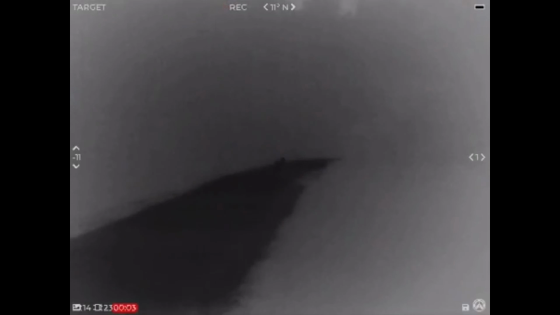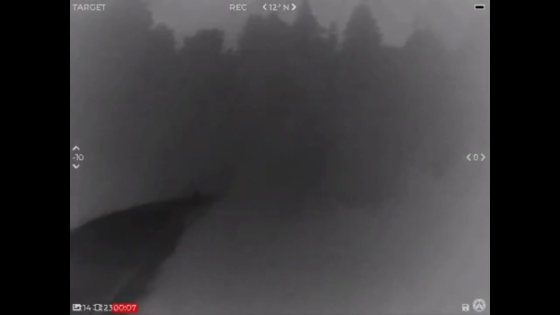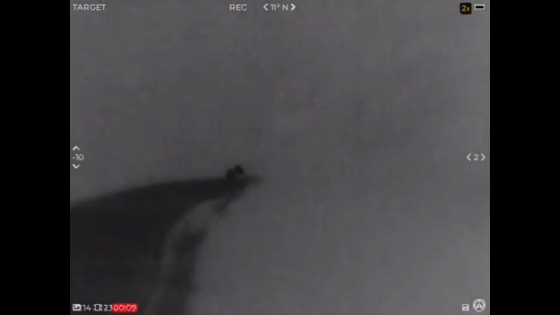Now, unfortunately, with this shot, I wasn't able to get both the night vision and the thermal on him at the same time, but I saw this, I think it's a deer, walking around the corner just as I came around, and we're about to see just how far away you can pick him up because I gave him a little distance to walk ahead.